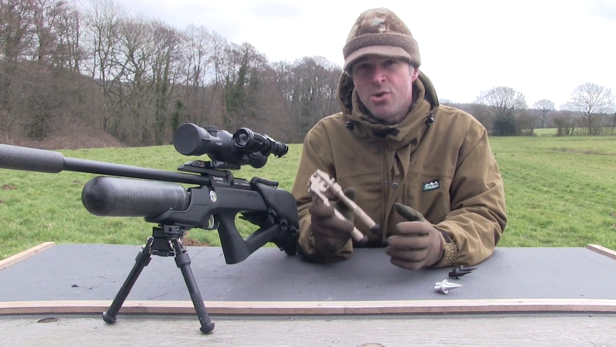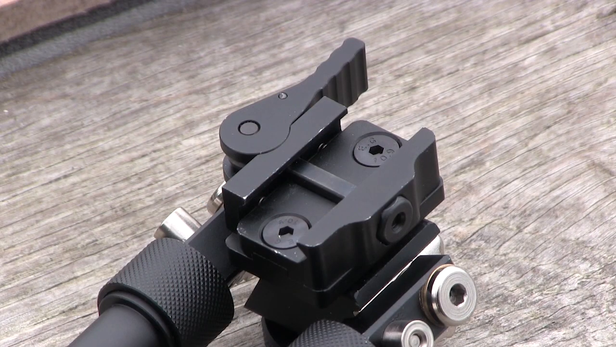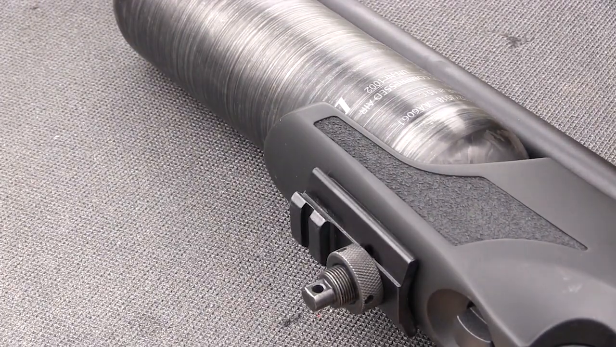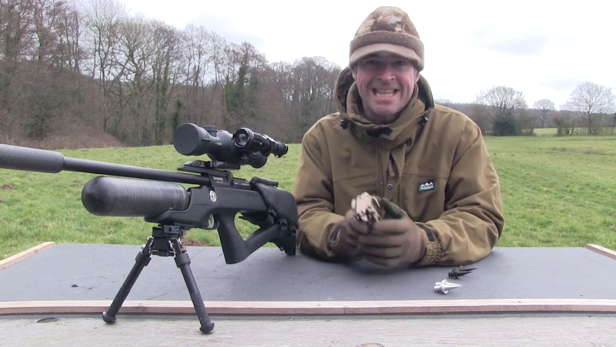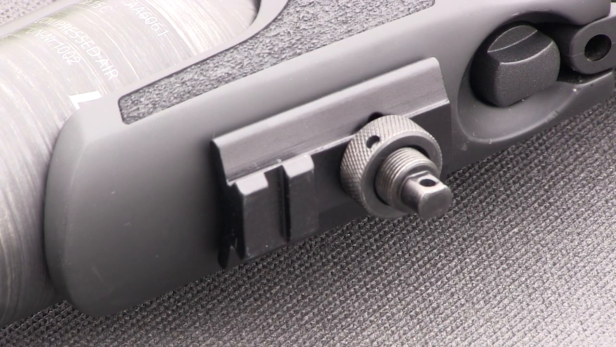It's available in 2 colours, the tactical looking matte black and the far more bling champagne sand. So there really is something to cater for all tastes. Attachment is via a very secure quick release system. It's lever operated, which makes fast, easy work of snapping it on and off. It's designed to fit a Weaver Picatinny type rail, which more and more airguns have incorporated into their stocks these days. If yours doesn't, you can always fit an adapter to the QD stud, as I've done here.